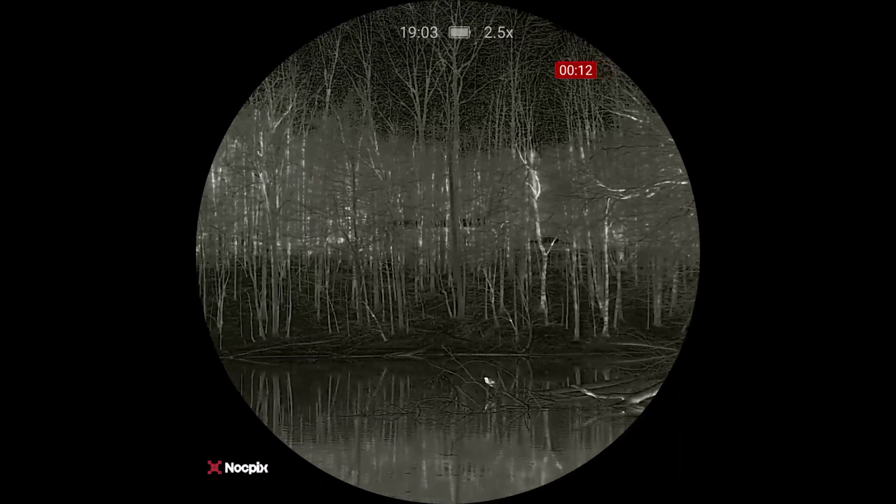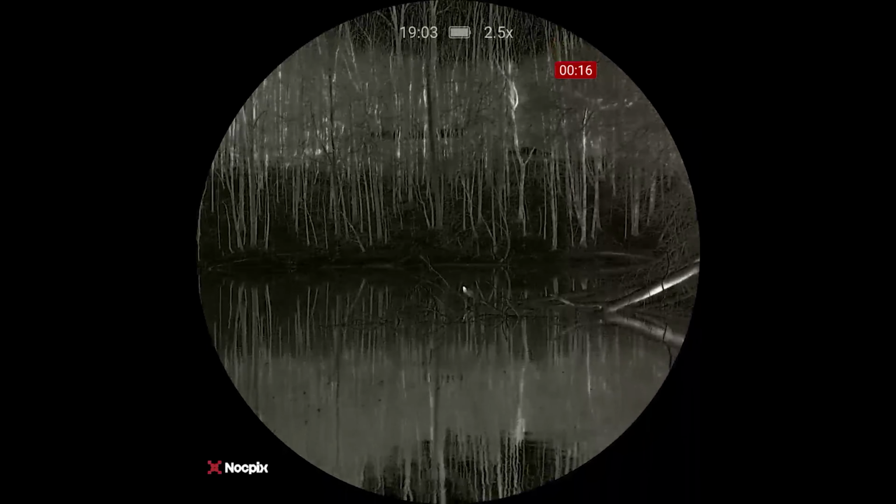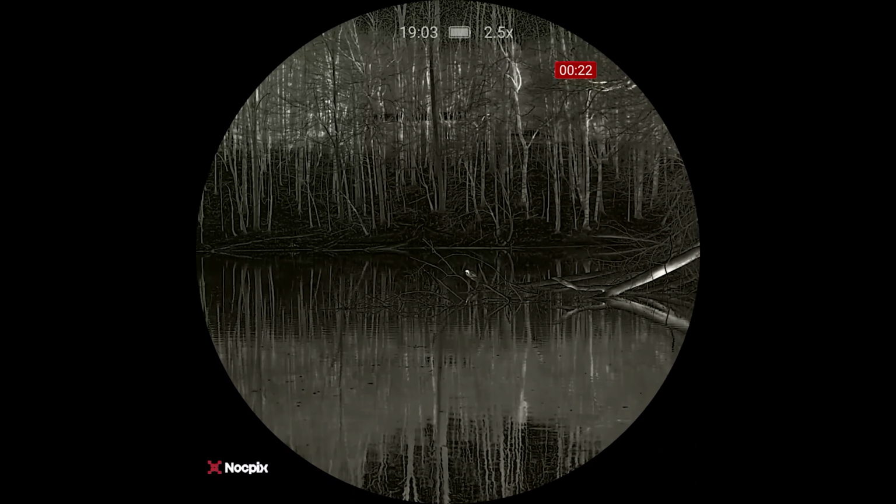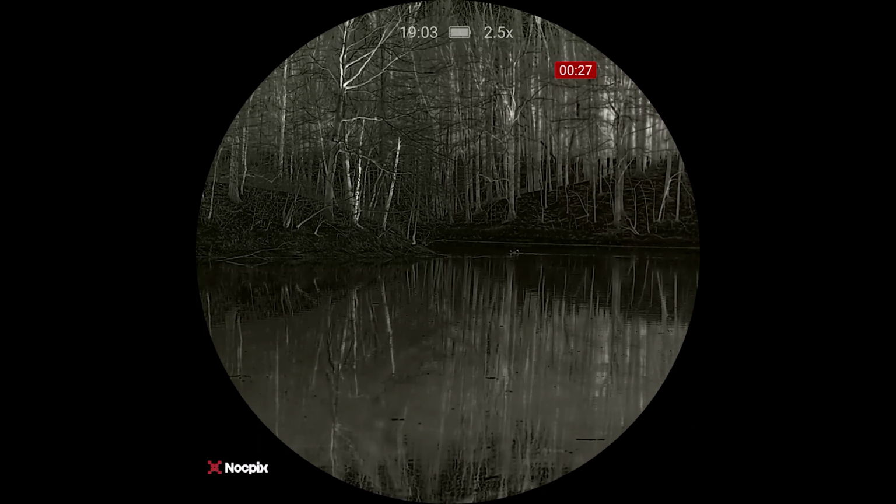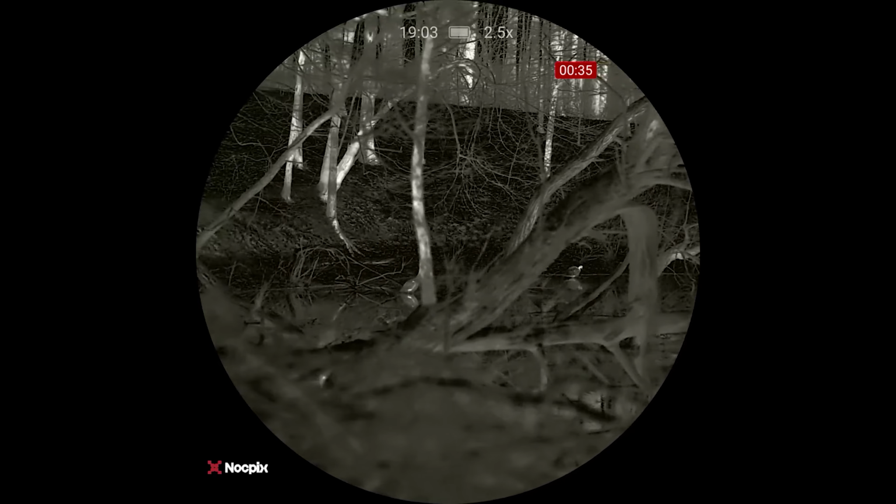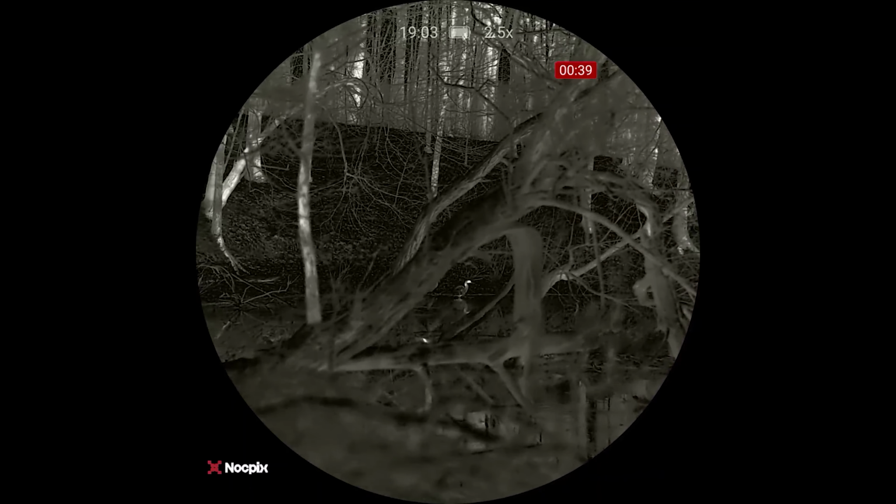We got quite a few great blue herons showing up here tonight. We've got another one sitting right here. Great Blue Heron night. We've got two over here in the bay. There it goes. Flew over there by the other one now.